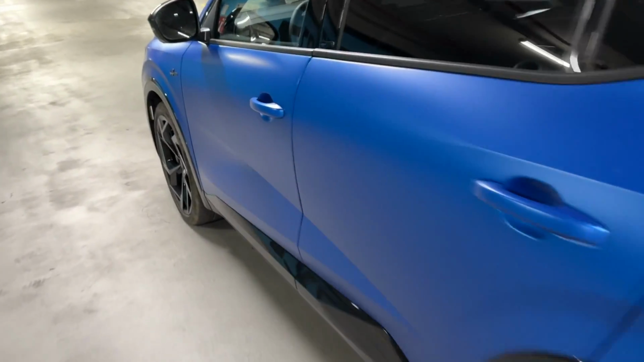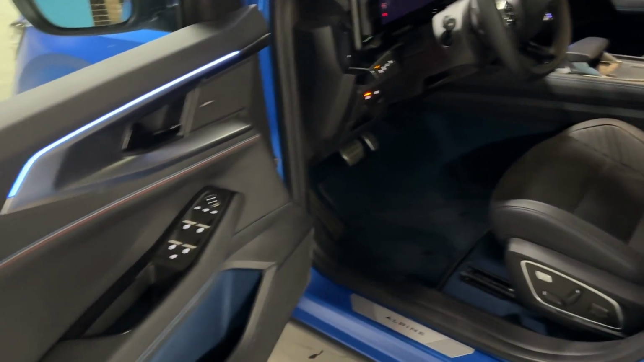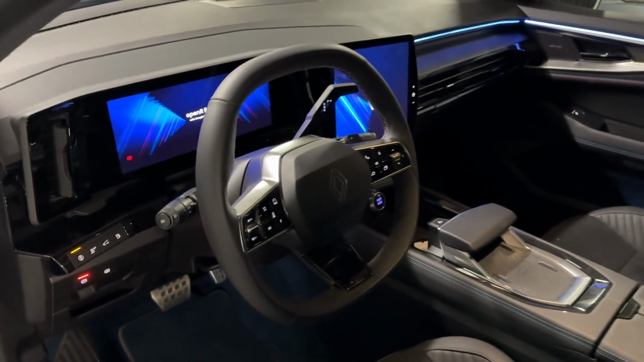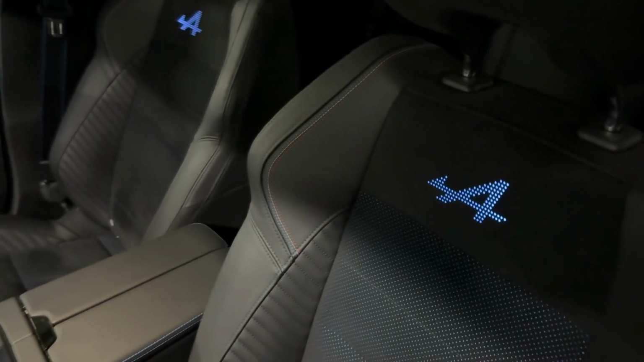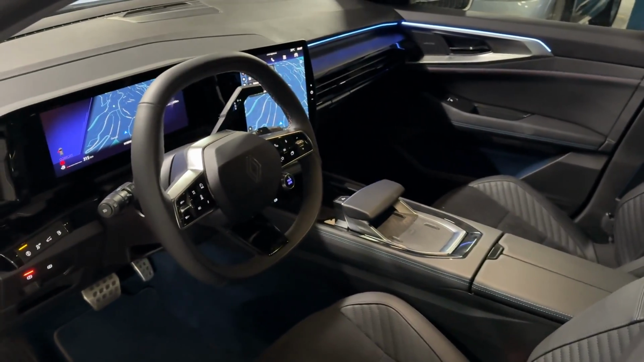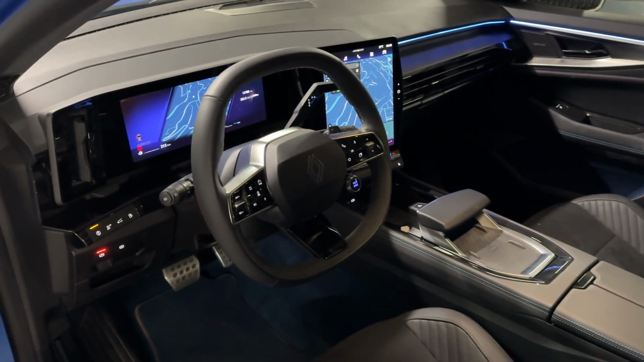So without further ado, let's open the door. There we go. Look at this, the lovely ambient lights and the beautiful welcome animation on the screens. You also have the blue carpeting in here, so that is so cool. And so is this illumination on the seats that changes colors when you're changing the ambient light colors. Now let's see how it looks from driver's perspective.